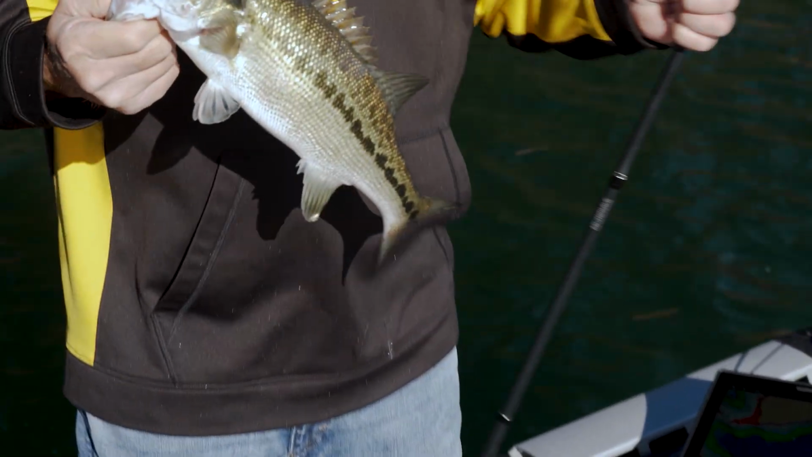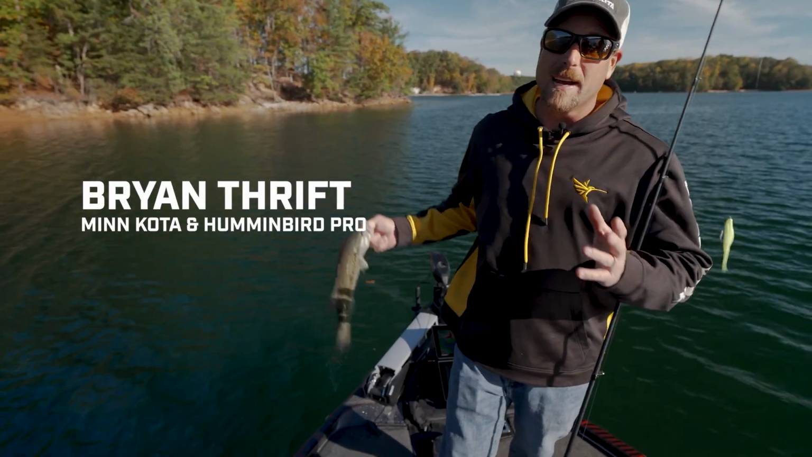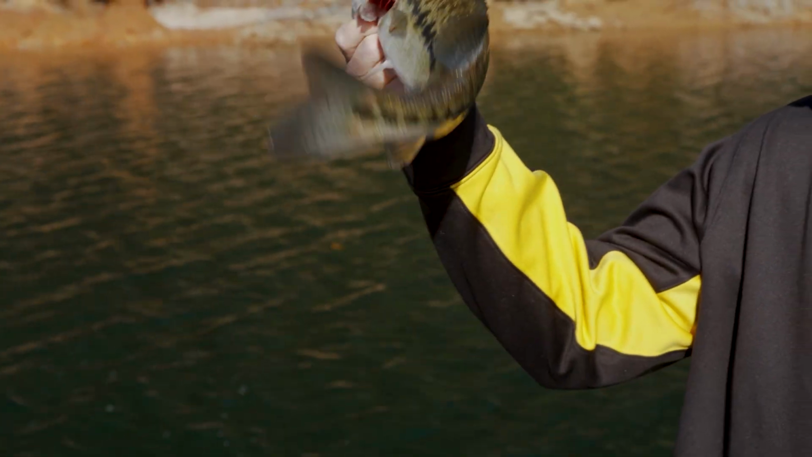We actually seen some come up busting up here on the bank, and I panned over there with the Mega Live 2, seen them go back to the bottom, and they were actually sitting on the bottom up there pretty shallow on this point in like 7, 8 feet of water. Fired the bait over there and finally got them interested. One of them came up and got it.